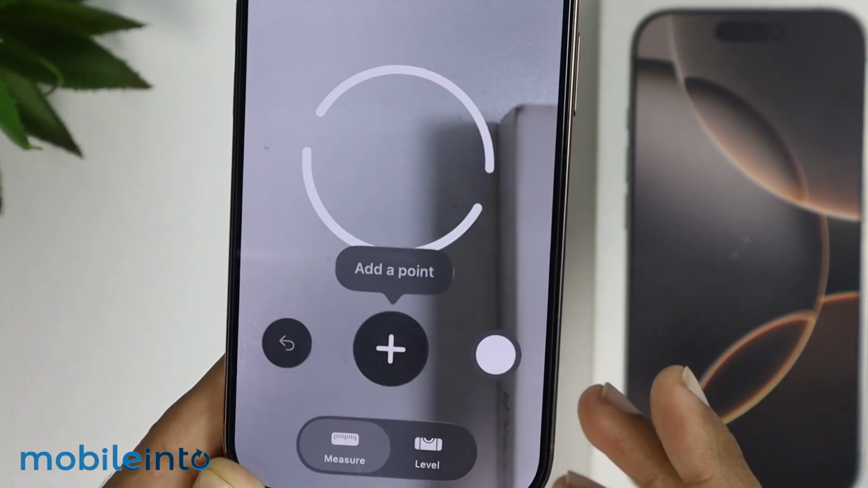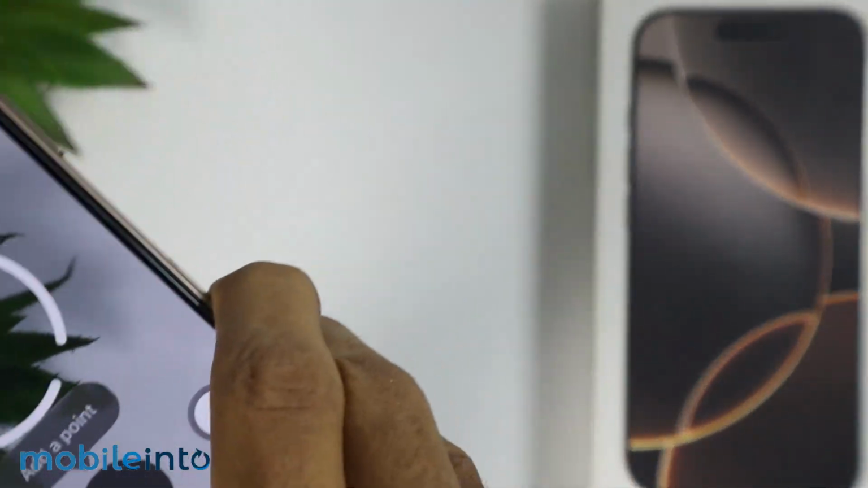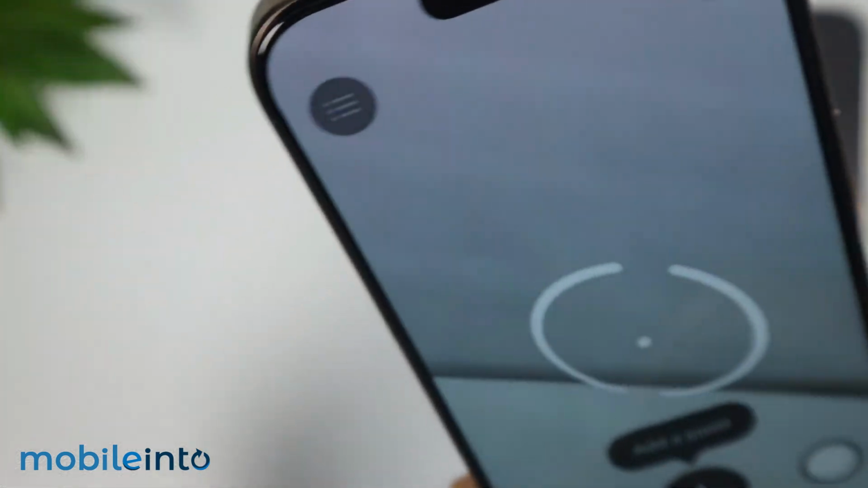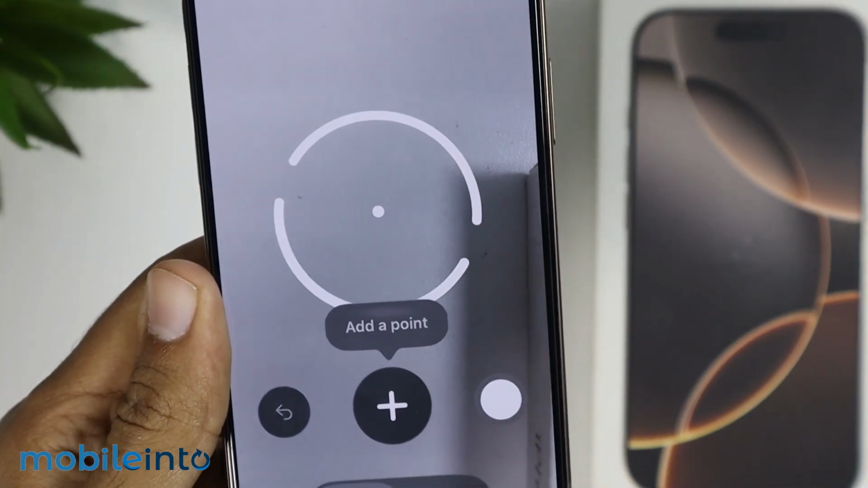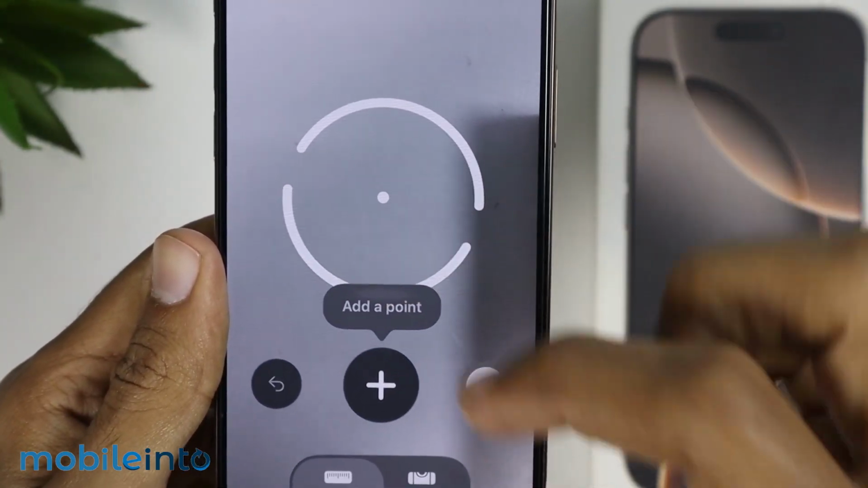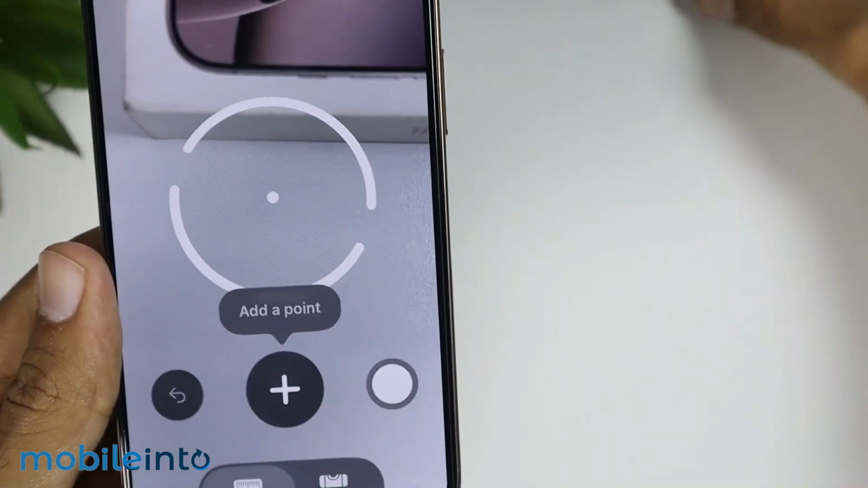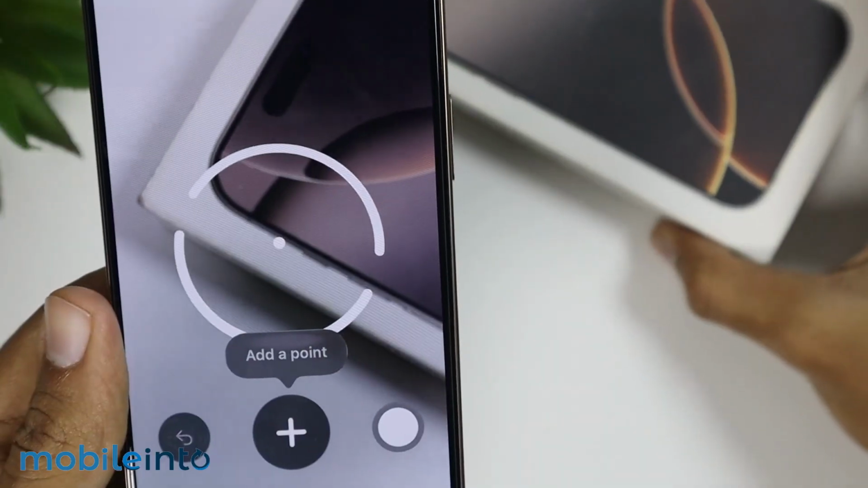But before you start, just scan the area around you using your iPhone. After you have scanned the area, a small dot will appear at the center. And from here, you will be able to scan any object. Now for this video, I will measure the size of our iPhone's box.